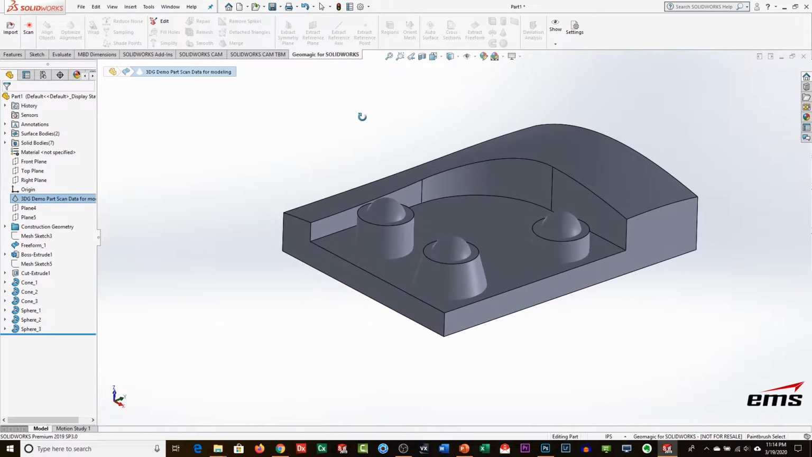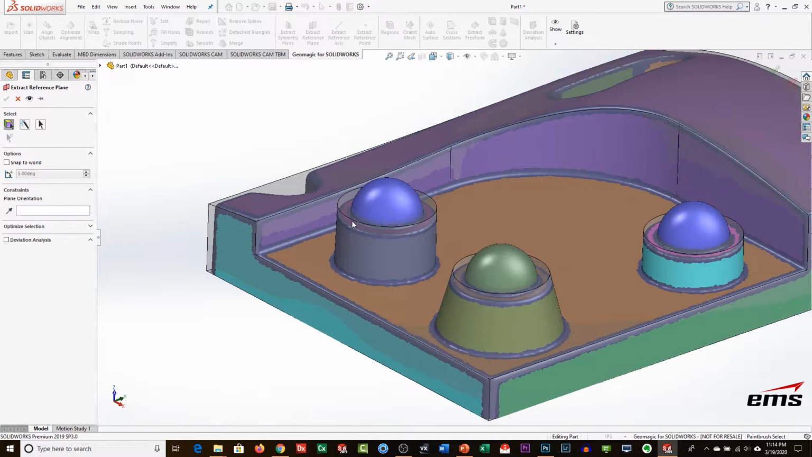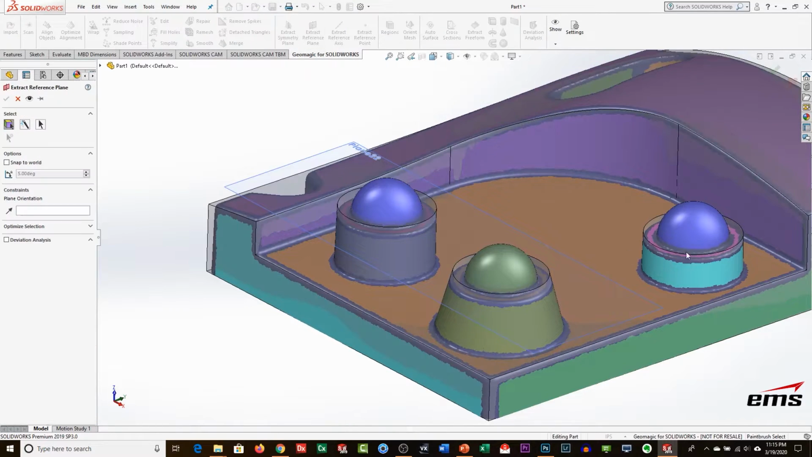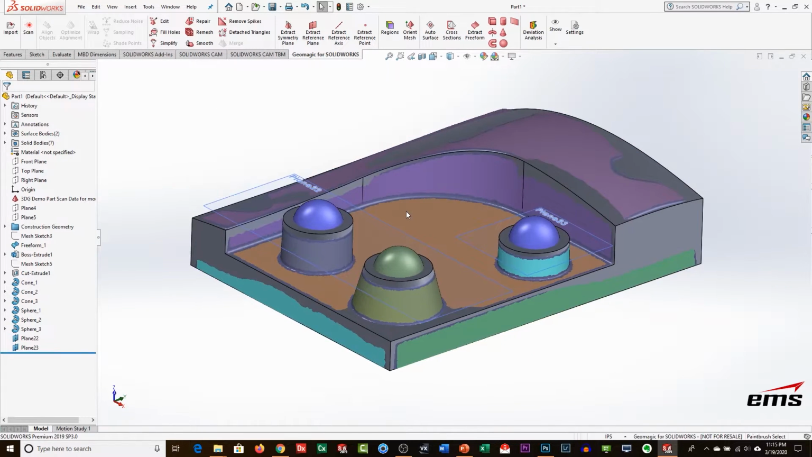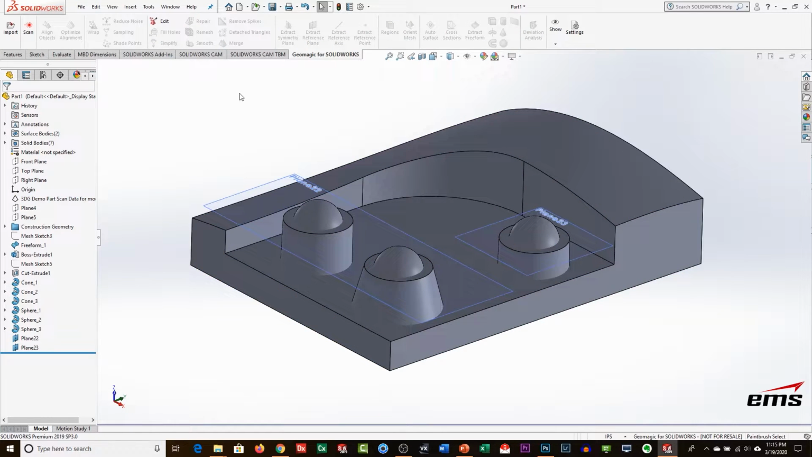Now we're going to want to trim this up. Actually, let's bring our scan data back on for a minute because I do need those cutting planes. So I'm going to extract, and we'll do it the same way as we did last time. I'm going to pick those two areas here and fit a plane, and then we'll do the same thing over here and pick a plane. All right, so we have that. Let's go ahead now and hide the scan data.